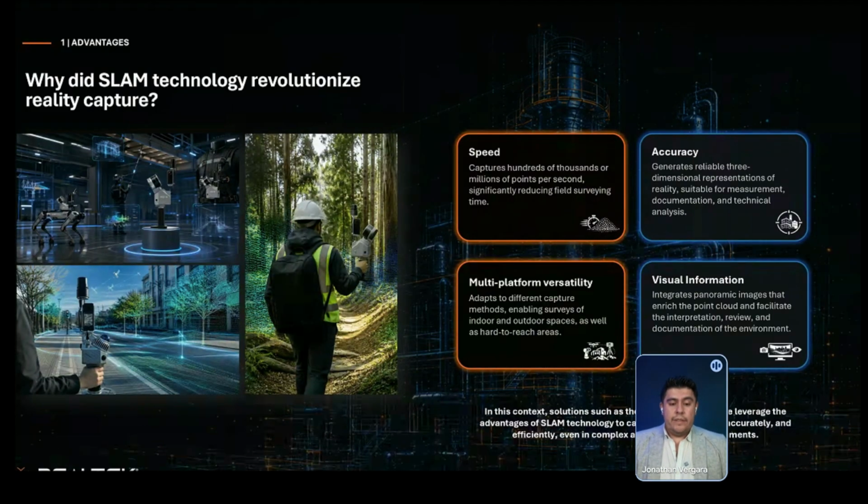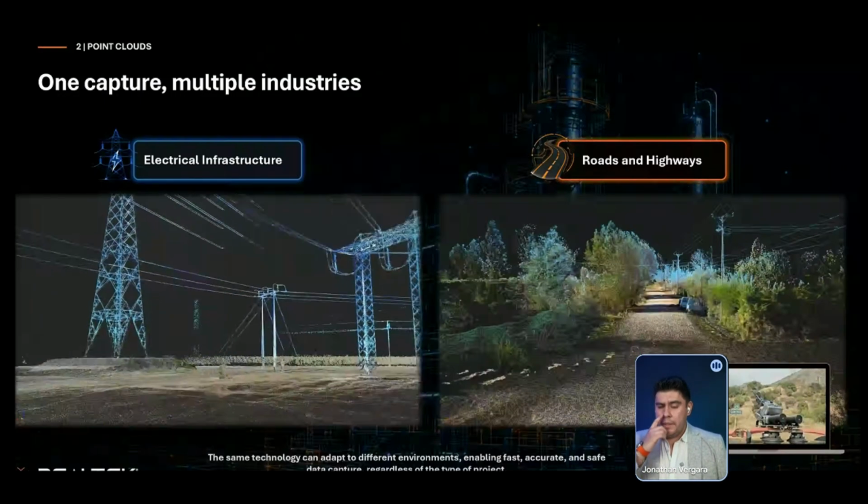Another reason is that they are multi-platform. So you can capture information while you are walking, but also on a truck, on a drone, on a robot. So these devices are designed for movement. So it's very interesting. And simultaneous photo and video capture during the scan provides a key advantage for your survey workflow. So for all those reasons, these devices are very popular at this moment.